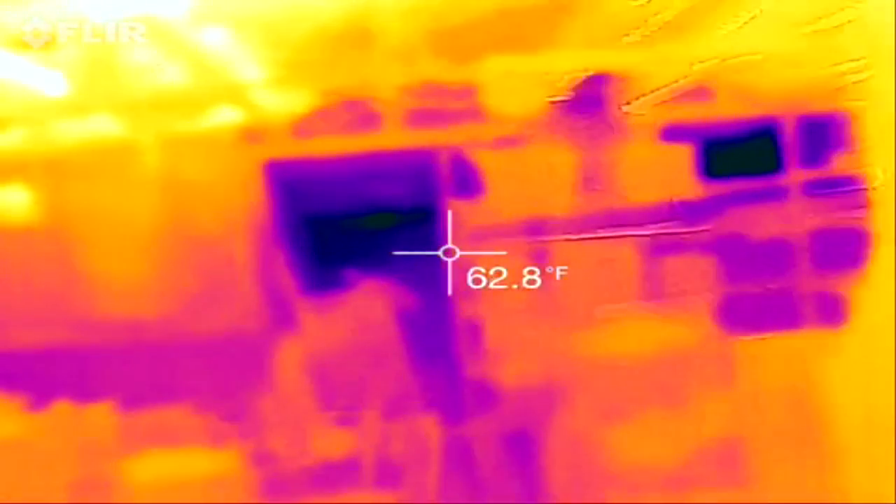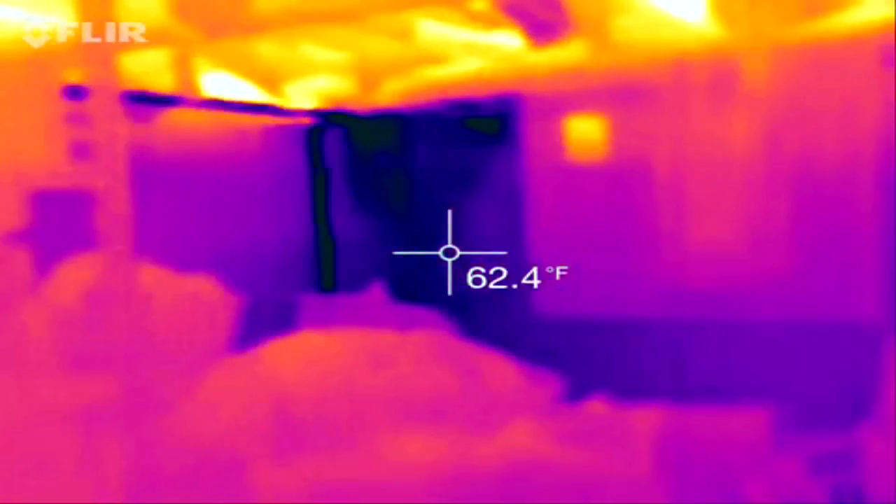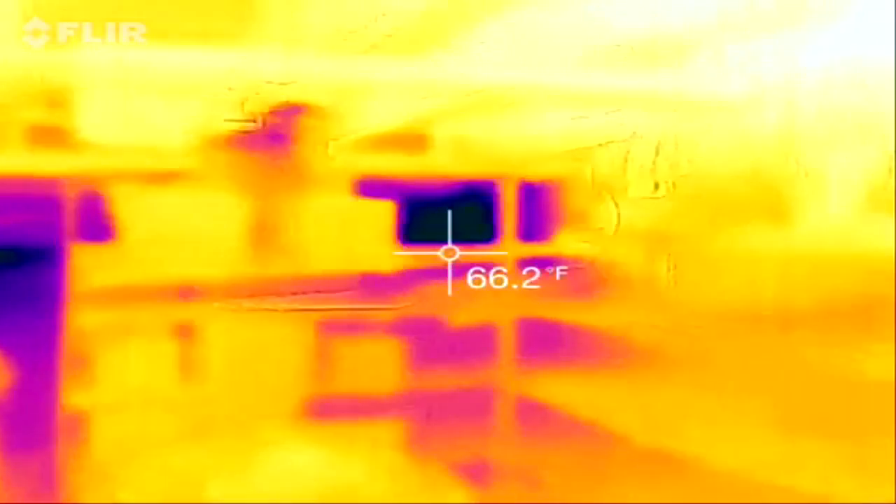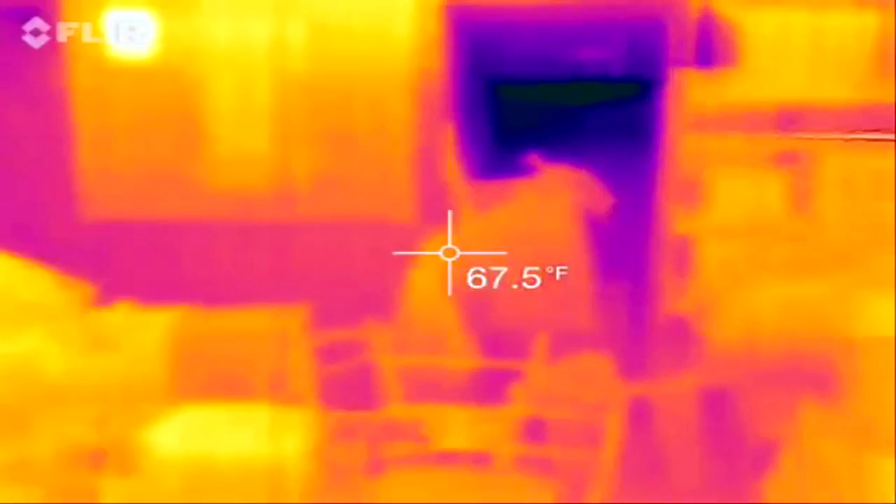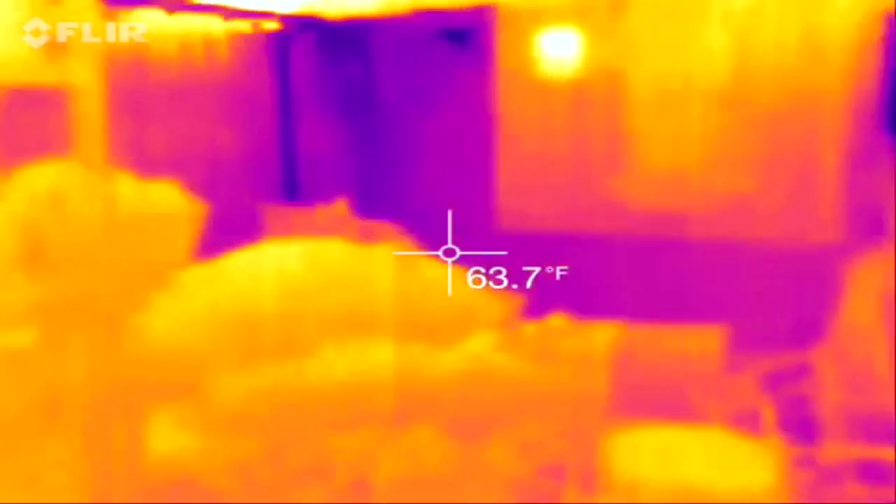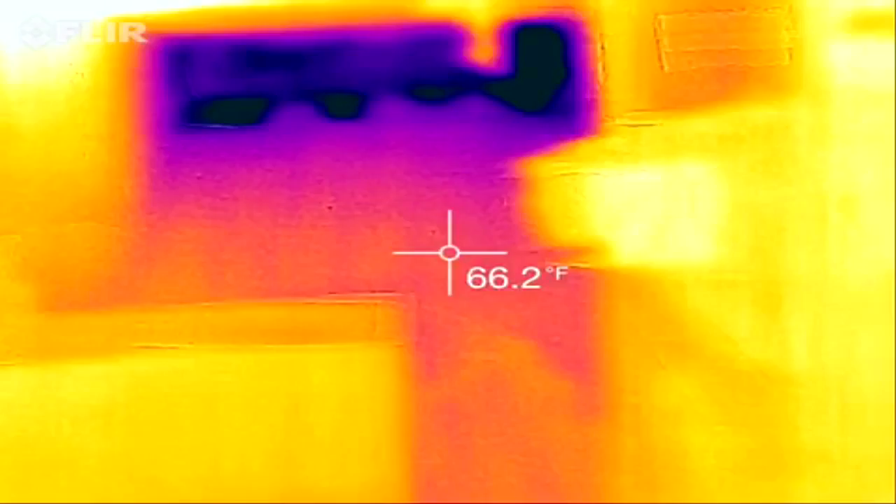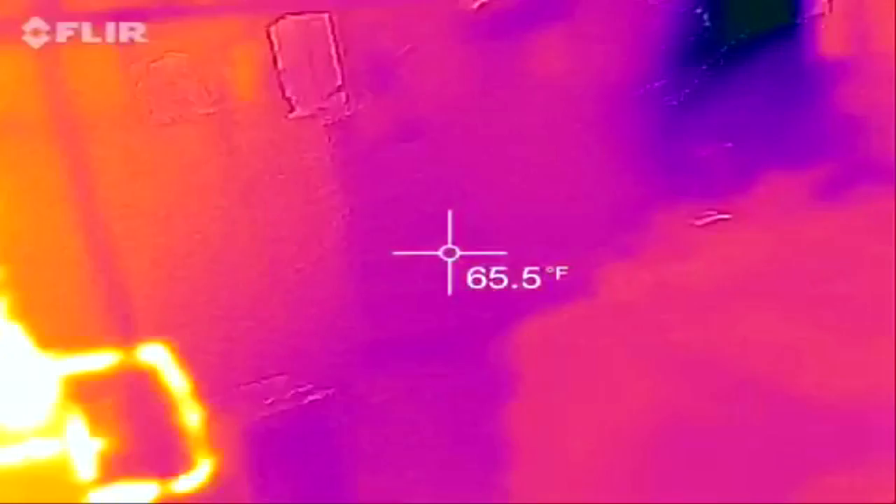Remember, I'm in a basement of over a 250-year-old house. It's kind of a half basement. It's got a lot of storage units down here. Window, black. Let me go through here. There's the wall. Let's see if we can see anything within the wall. No. We're not going to see any studs or anything.